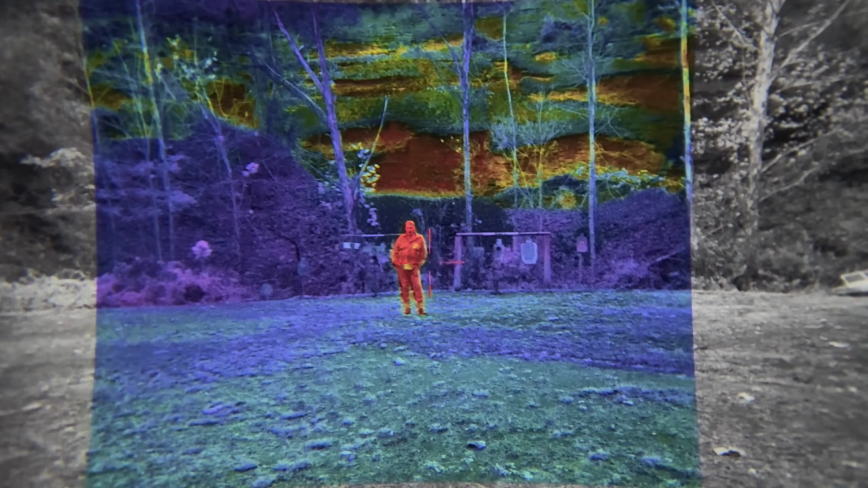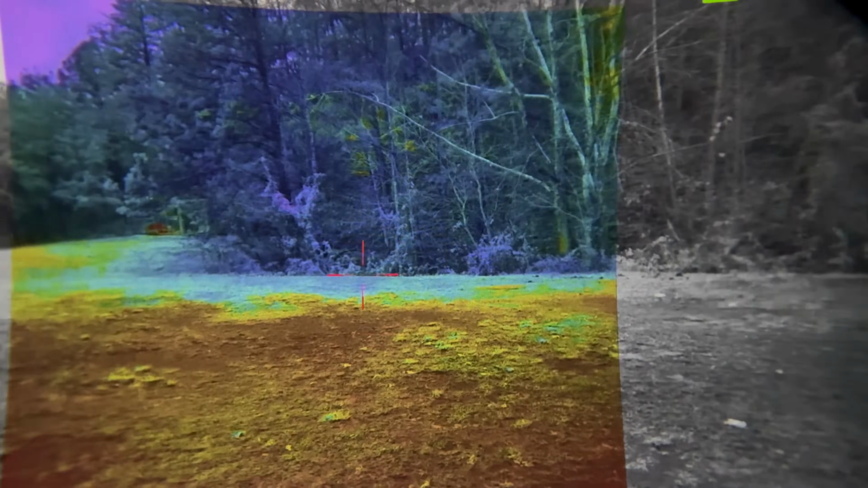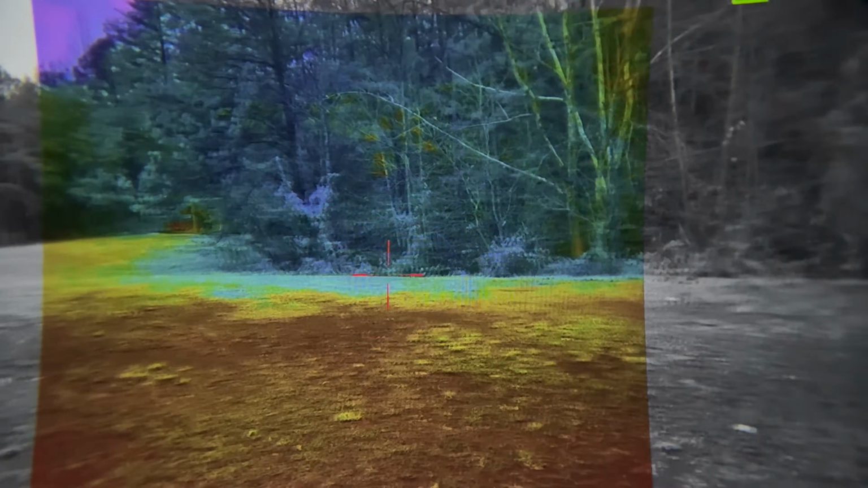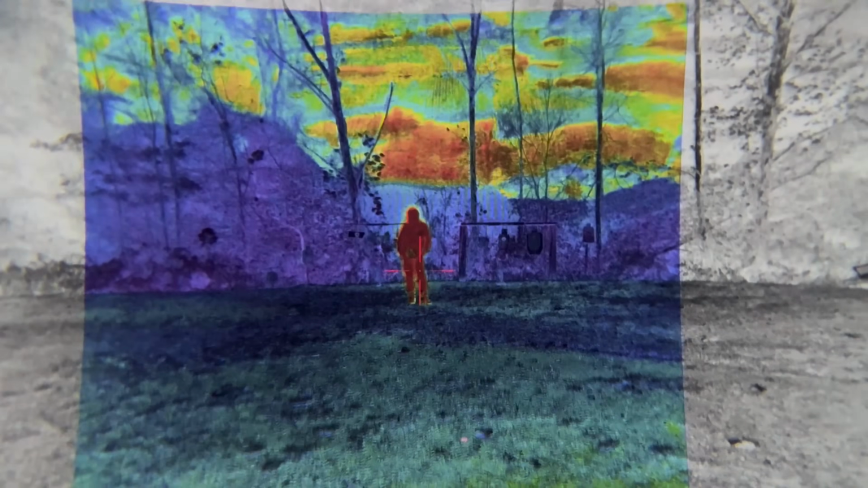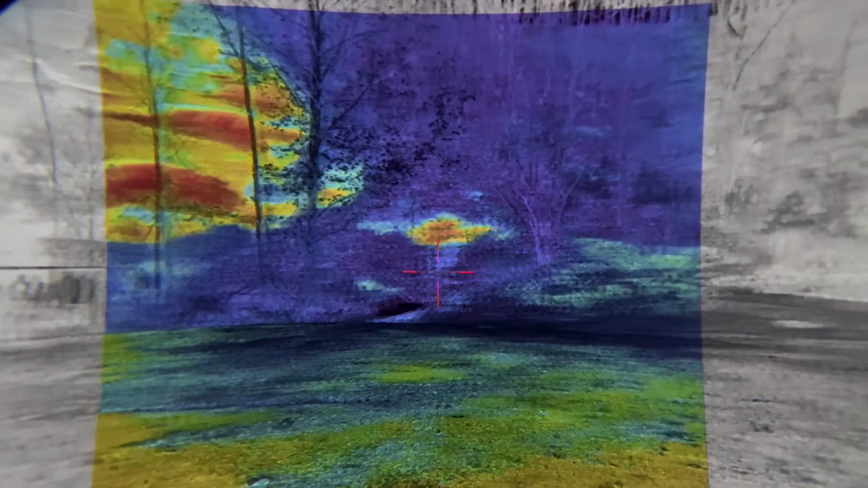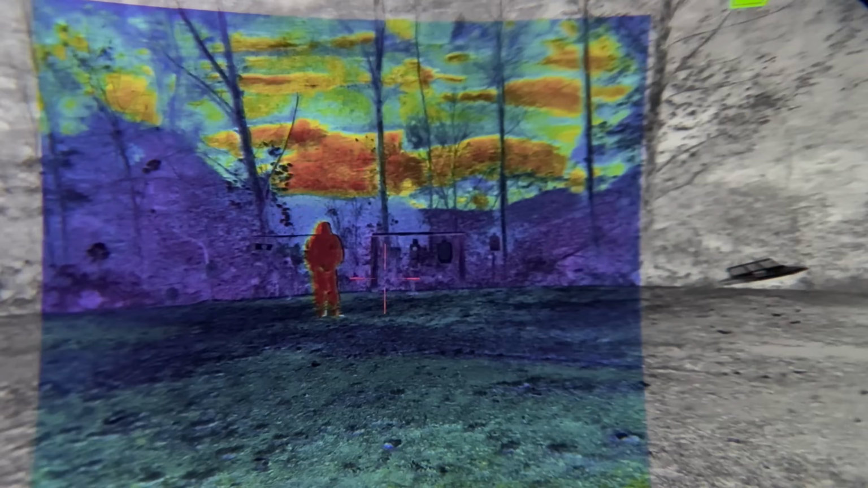And then here is thermal over night vision. As you can see, everything calibrates automatically to what's around it. And then once you hit heat, it spots it out perfect. Here's your other one that is thermal over night vision. Once again, you can see the hot spots in the heels there. It automatically calibrates, and then there we go. 4 times zoom, 2 times zoom, and no zoom.